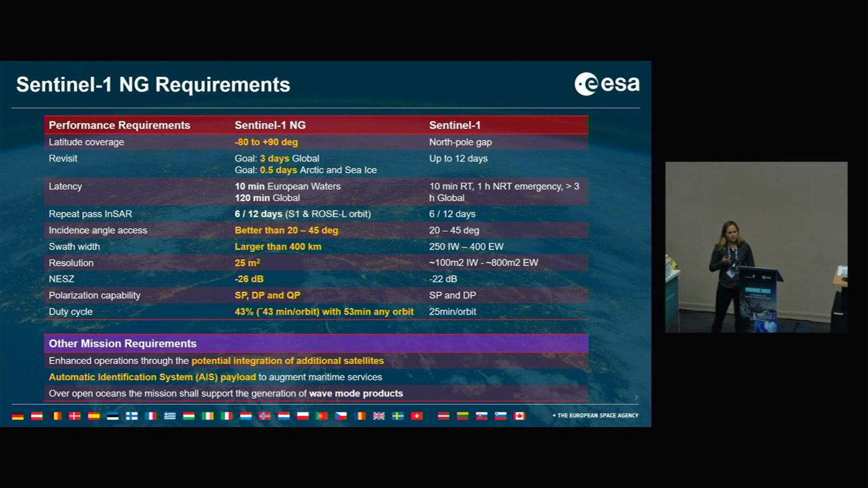We are focusing on a very large swath covering 400 kilometers, resolution 25 square meters, I mentioned this, and also the low noise. With respect to polarization, we will also include quad pole, and also the duty cycle. Nuno mentioned it yesterday for Sentinel-1 with the 25 to 30 minutes. We will have roughly 43 minutes per orbit.